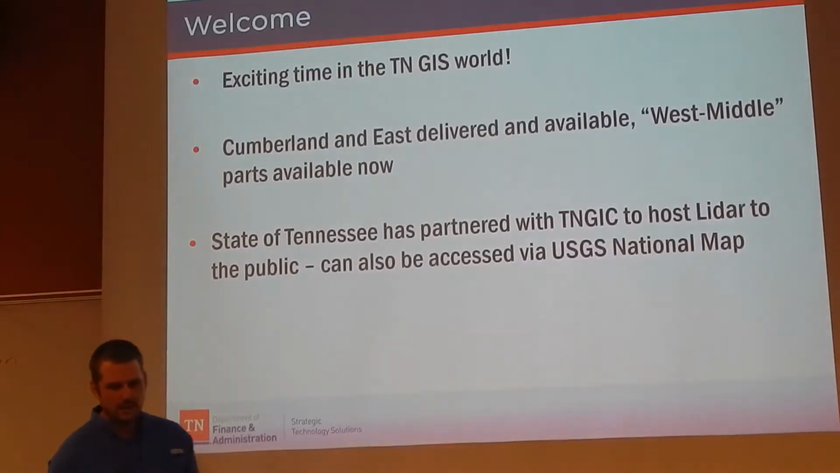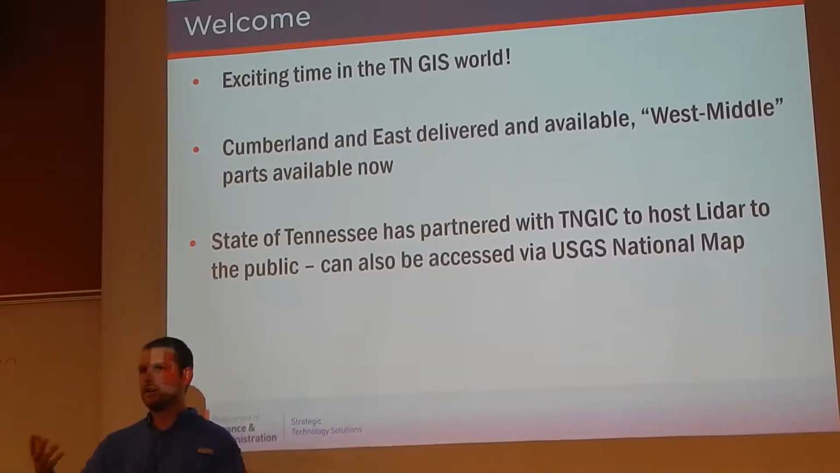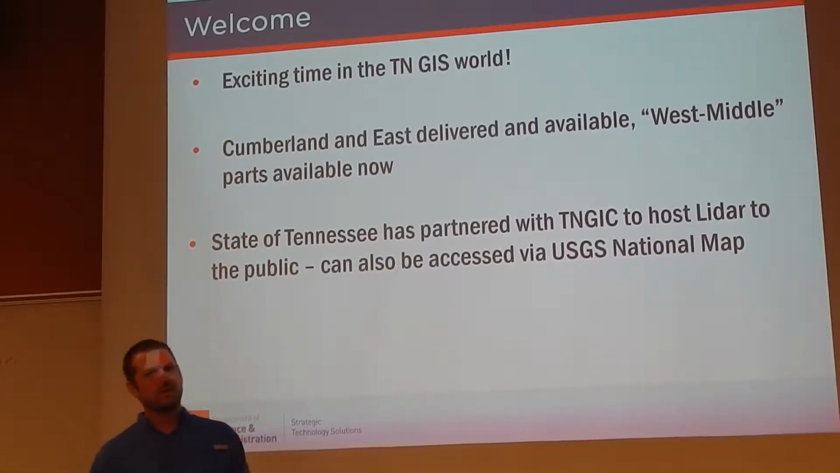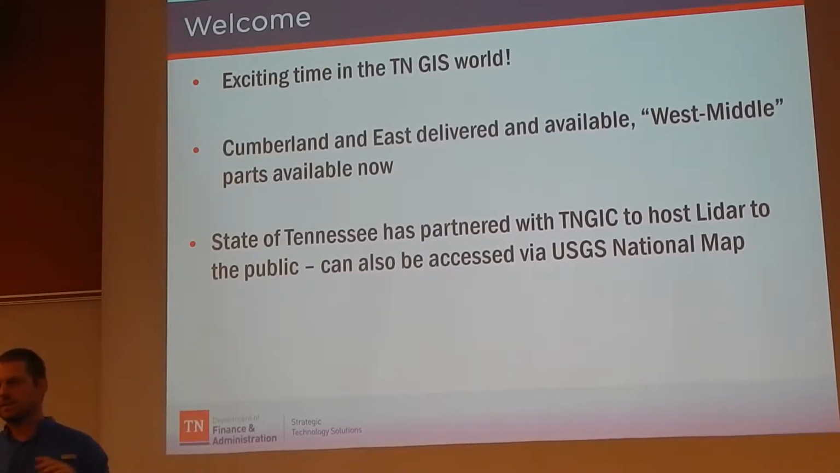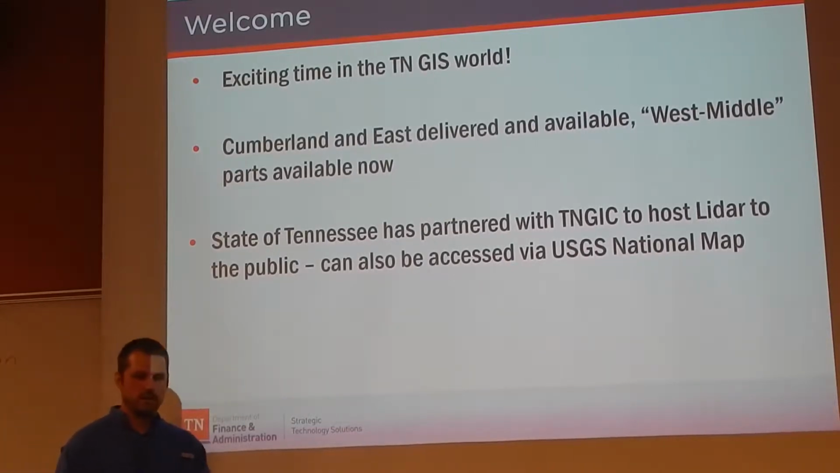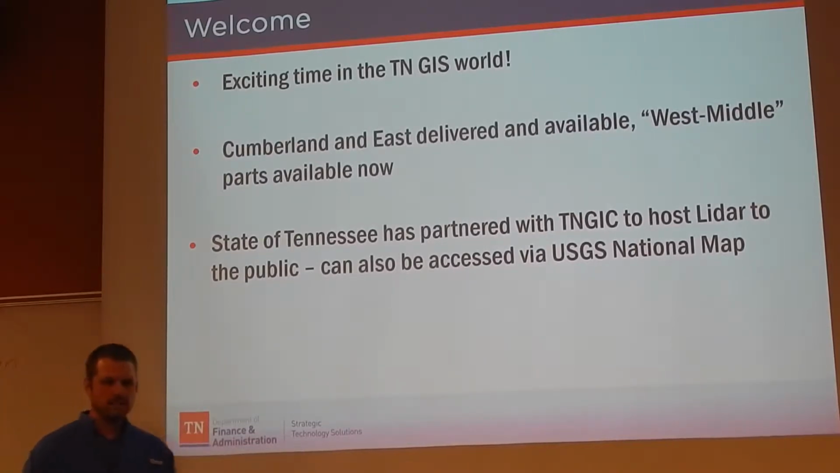So obviously it's an exciting time in the Tennessee GIS world. Hopefully you guys have heard about the state's program, and I've already heard some mutterings about using our data, as Randy was showing. Currently we've got the Cumberland 27 county project that was flown in 2015. That's available. East Tennessee, that was a 19 county project, flown in 2016, and that's available for download. And then we've got West Middle. We just received the DEMs a week and a half ago, and we're starting to push that to the TNGIC Google Drive, which I'll go into.